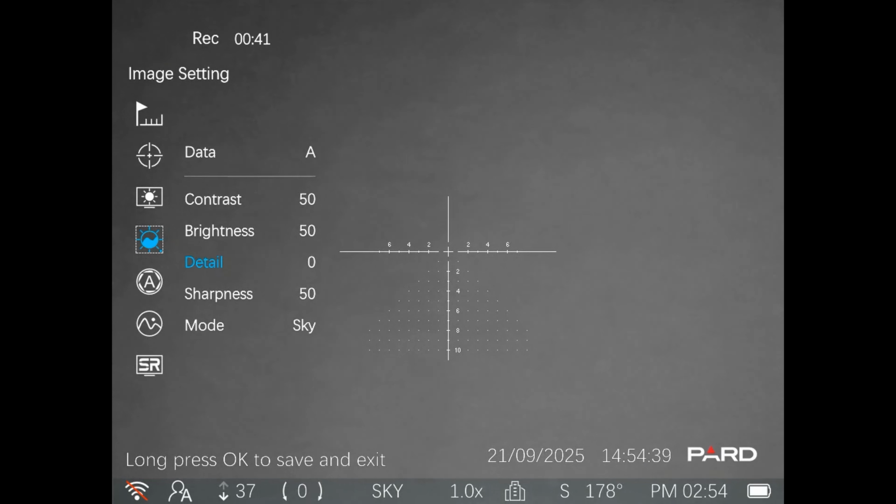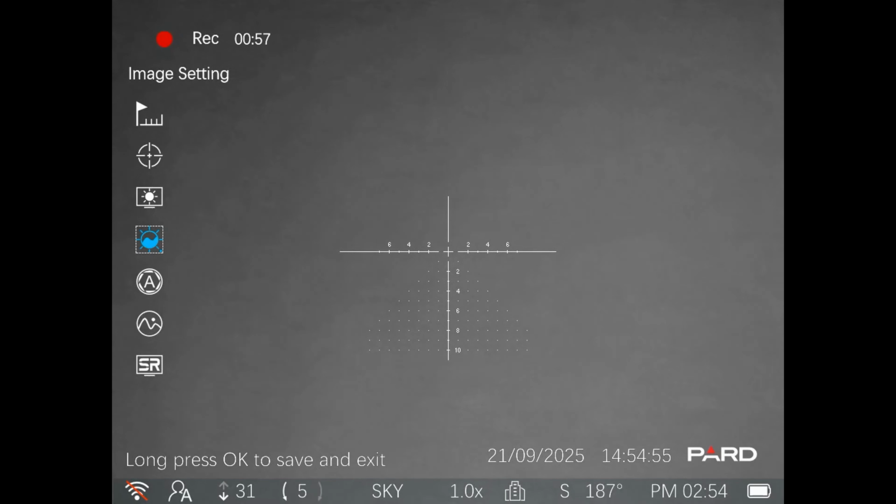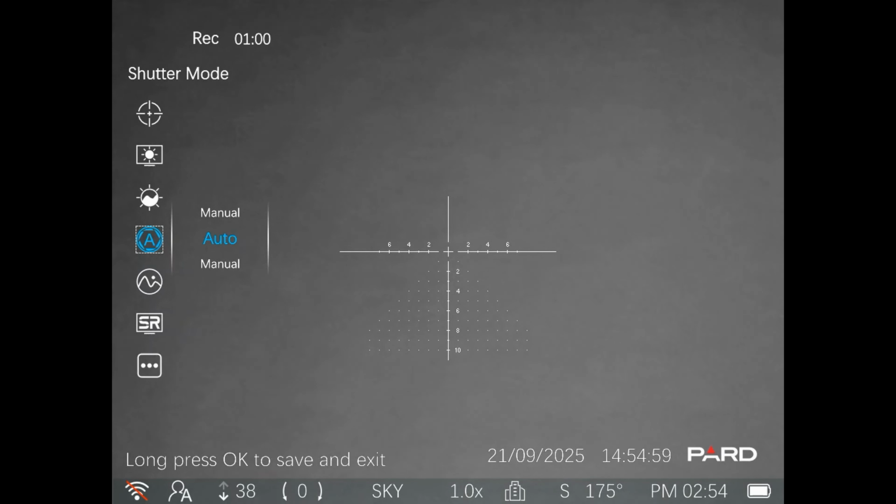Obviously these are between 0 and 100. Detail I've sort of played with but never really liked any of the changes, so I've just left it back at the default. So we'll press the back button and we will go into the next one. Shutter mode, leave this one in auto. You don't want to be playing around with this when you're trying to actually use it. Just let it do its own thing. It's perfectly fine. Next one, scenes.